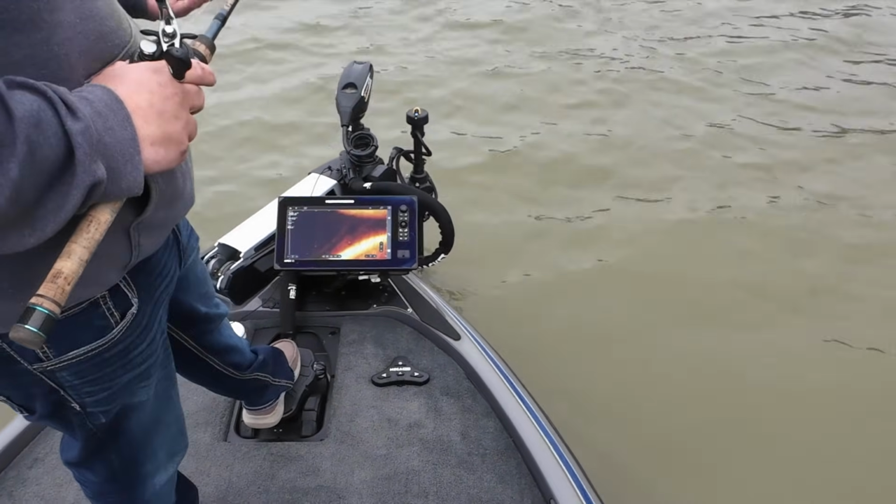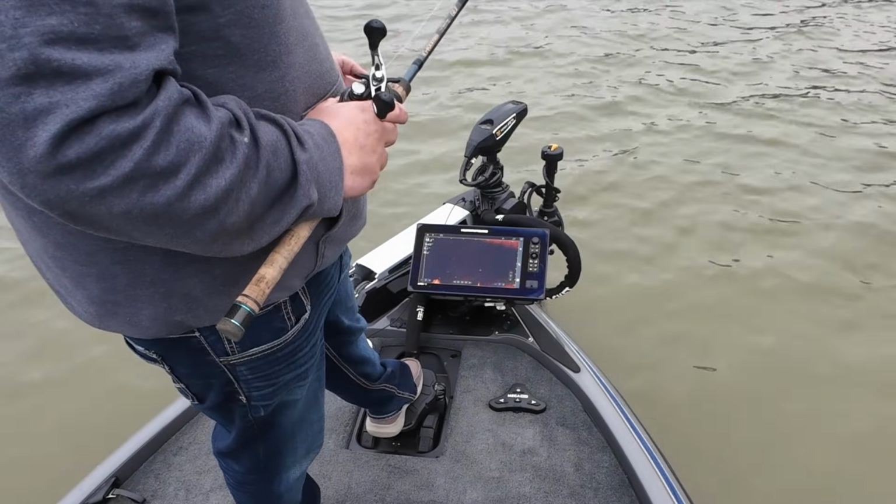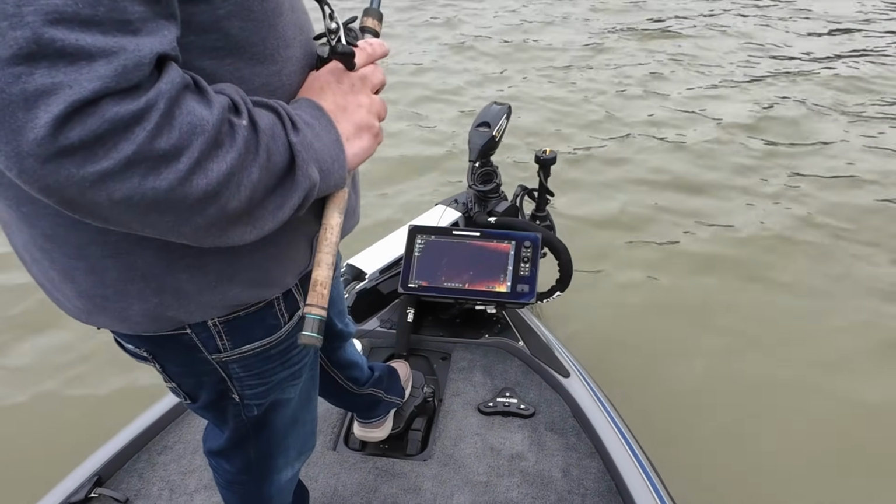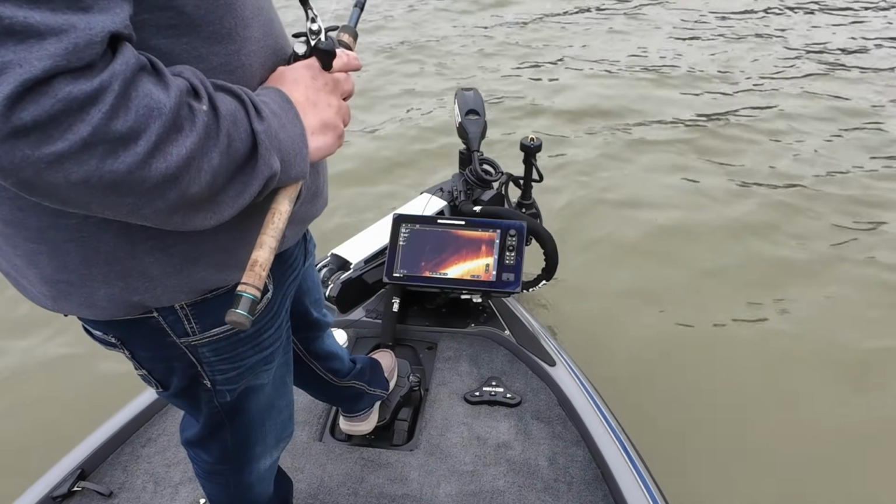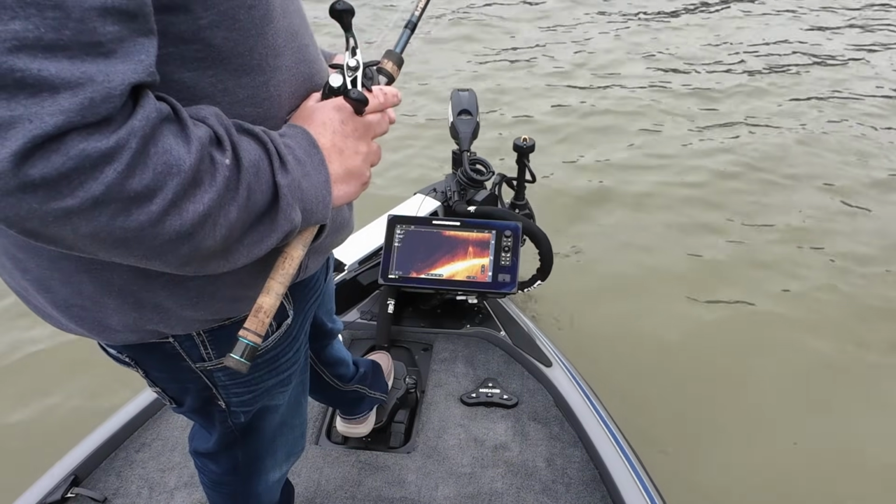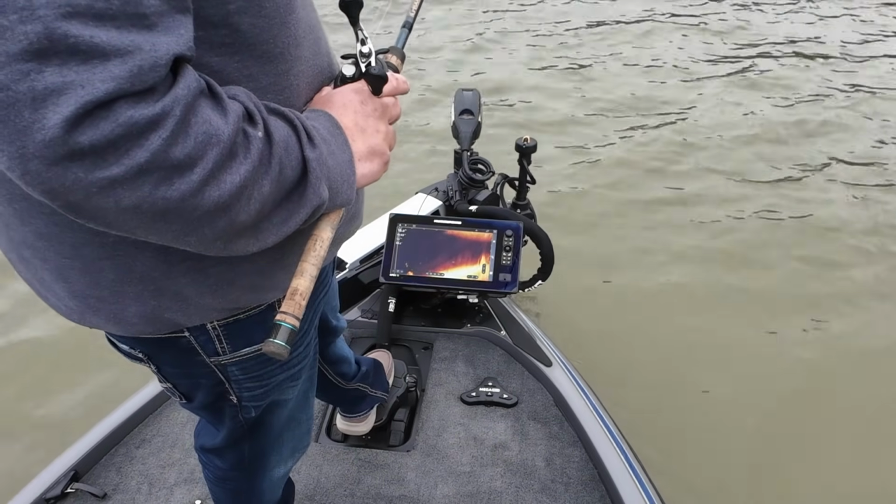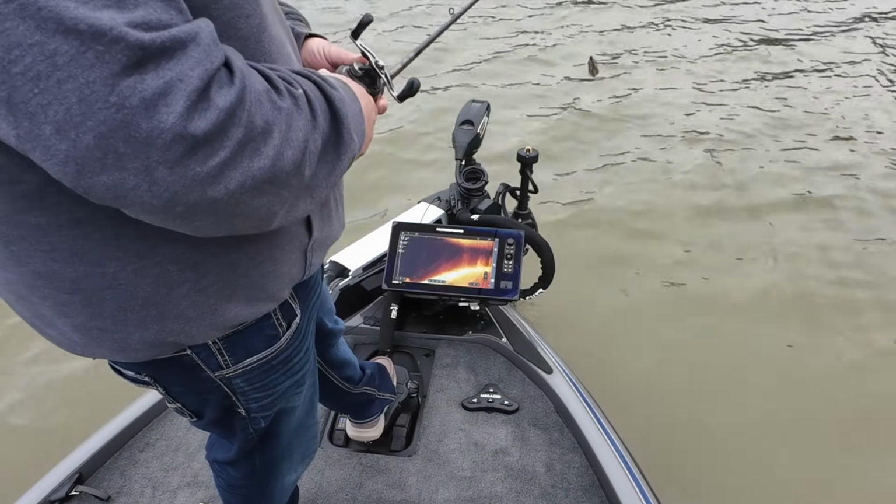I had pretty good luck with this jig in the brush. With this trailer and jig in the brush, it seems to come through it really well. This is the Ike jig, the missile jig. Okay. Let's see if we can see our bait out there.